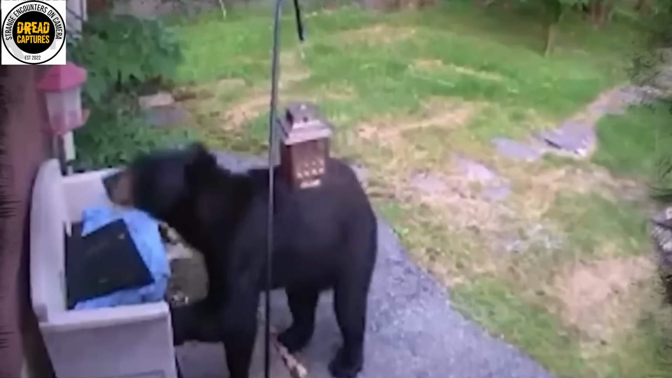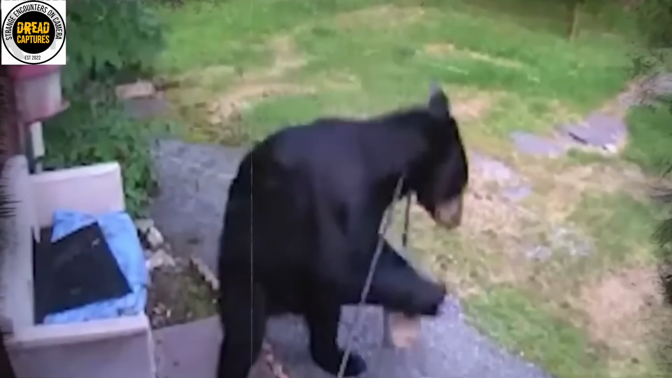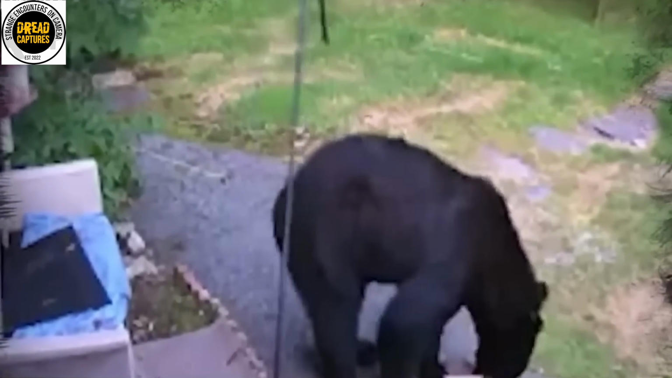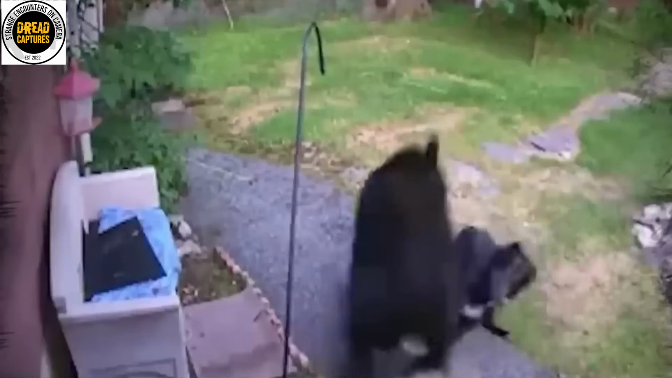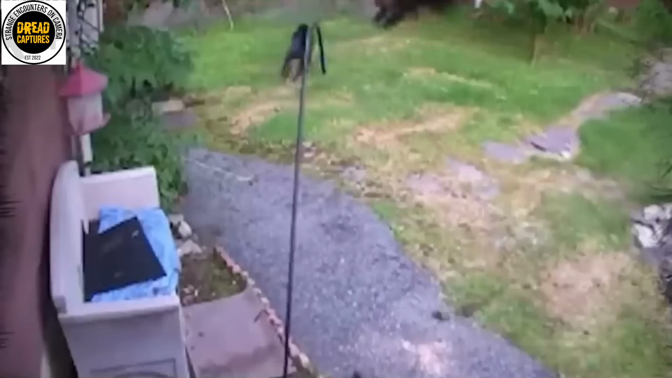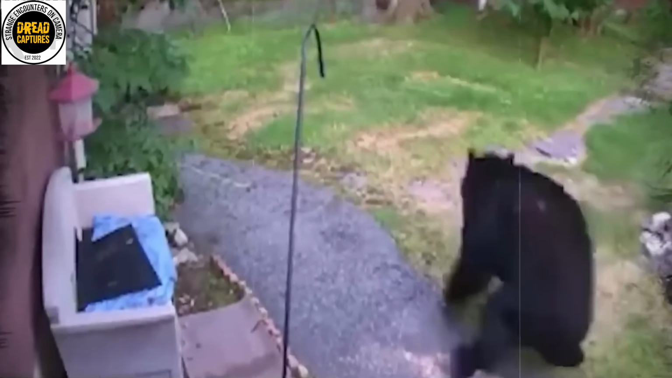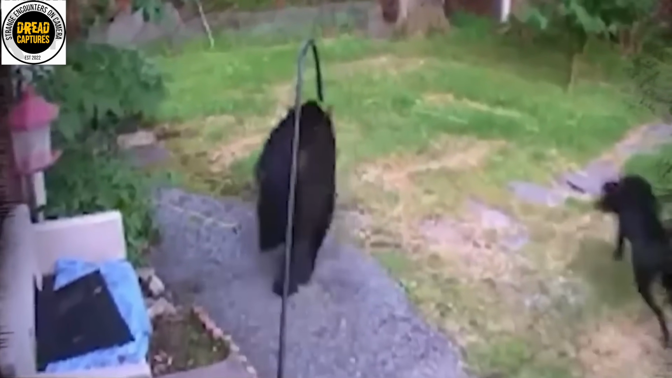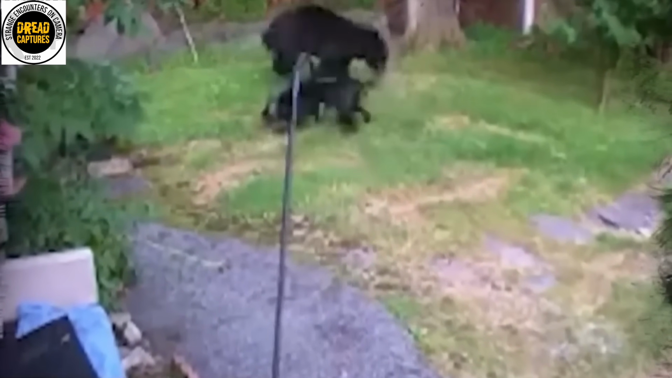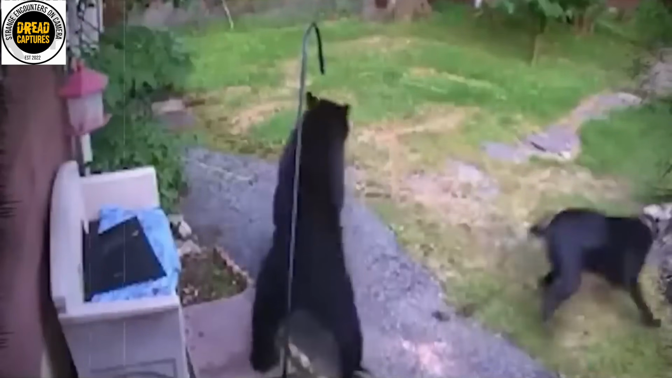Recent security footage captured a bear in a family's yard investigating a bird feeder. While Mr. Bear was busy checking out the bird feeder, the neighbor's dog Riley spotted the intruder and immediately sprang into action. Riley took off and hit it straight on. You could tell the bear was completely unprepared for this attack. It was completely shocked and honestly left with no option but to run away from Riley. The video was later uploaded and homeowners in the neighborhood dubbed Riley the ultimate neighborhood hero.